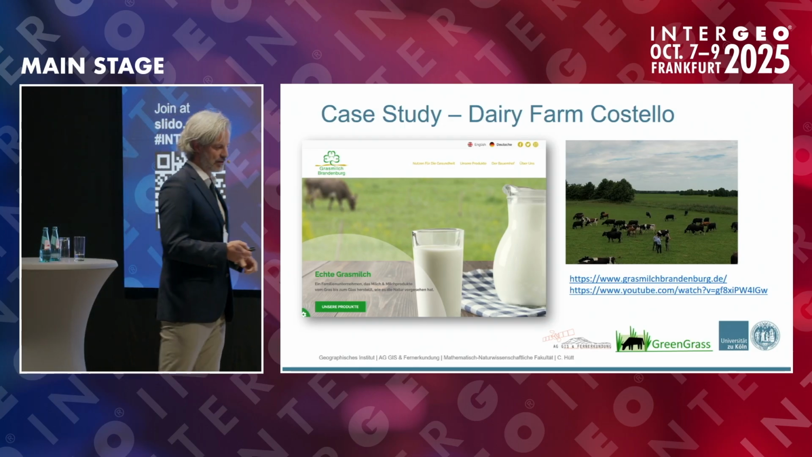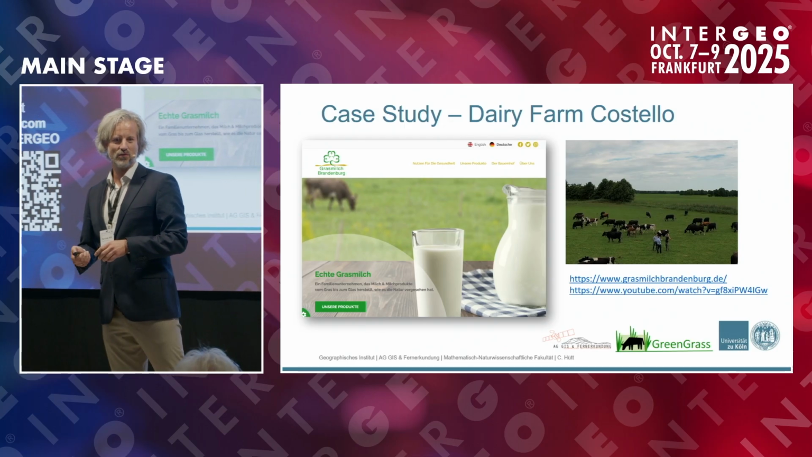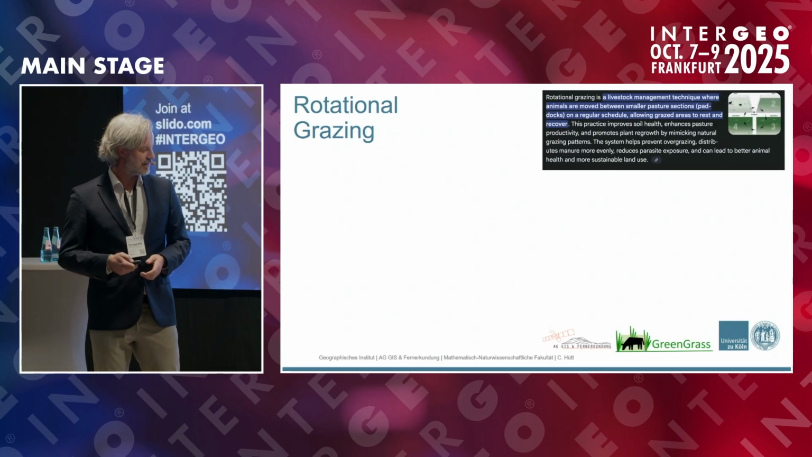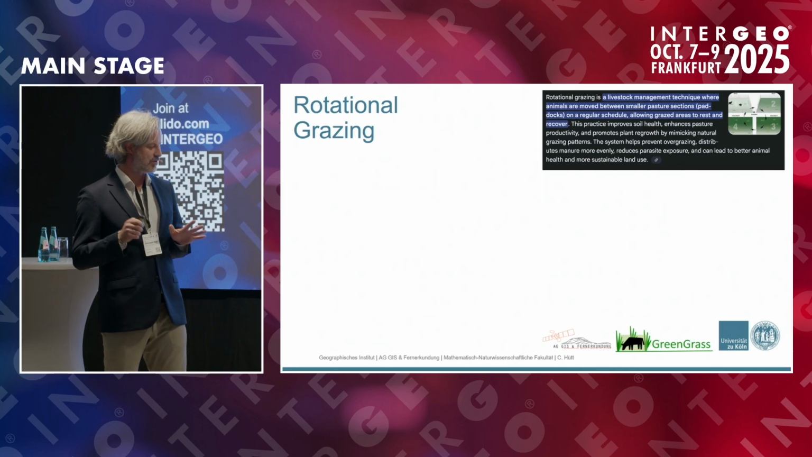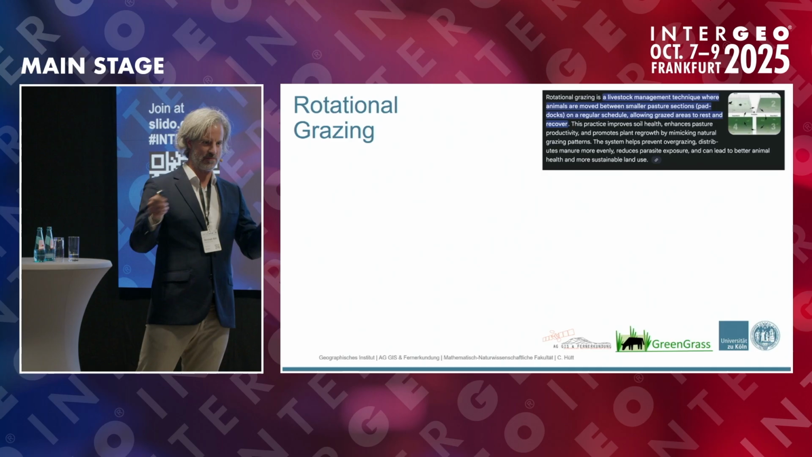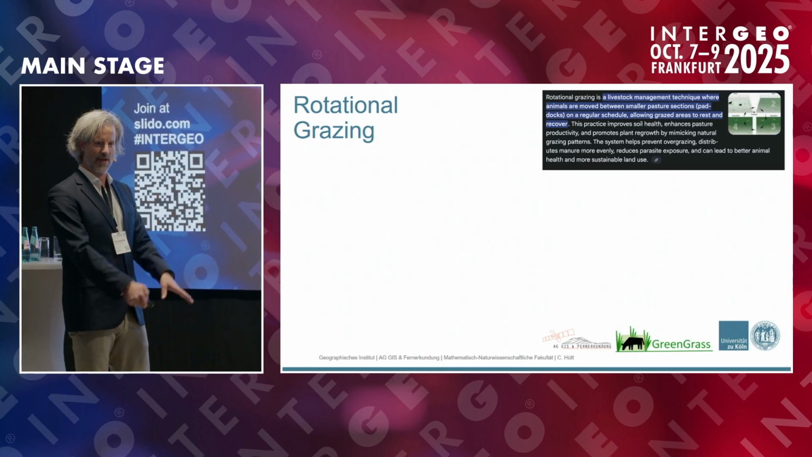We tested this out in a dairy farm from Costello, and they are really people who have the problem that they use rotational grazing, meaning all of their cows go on one paddock. So they have like 70 paddocks, and all of their cows, 700, they go on one paddock.